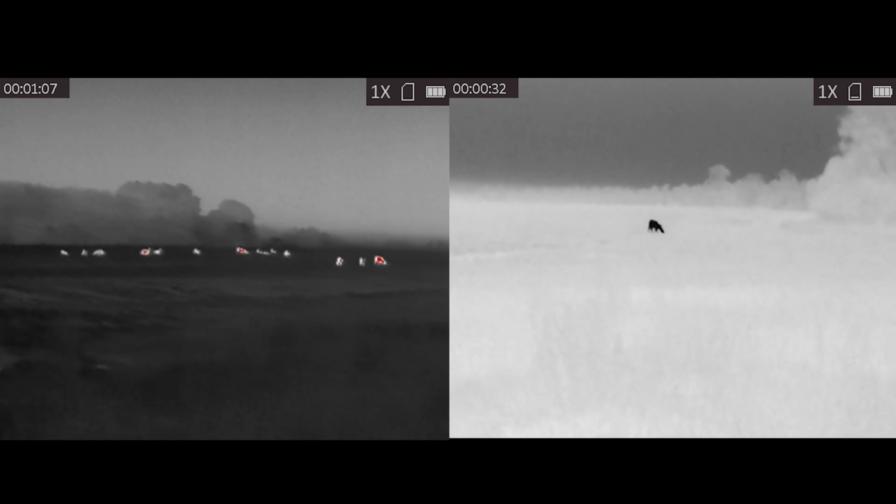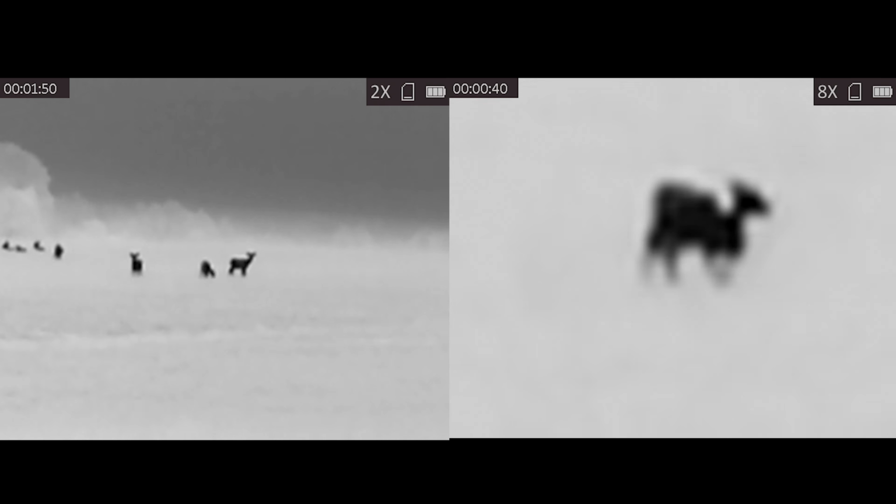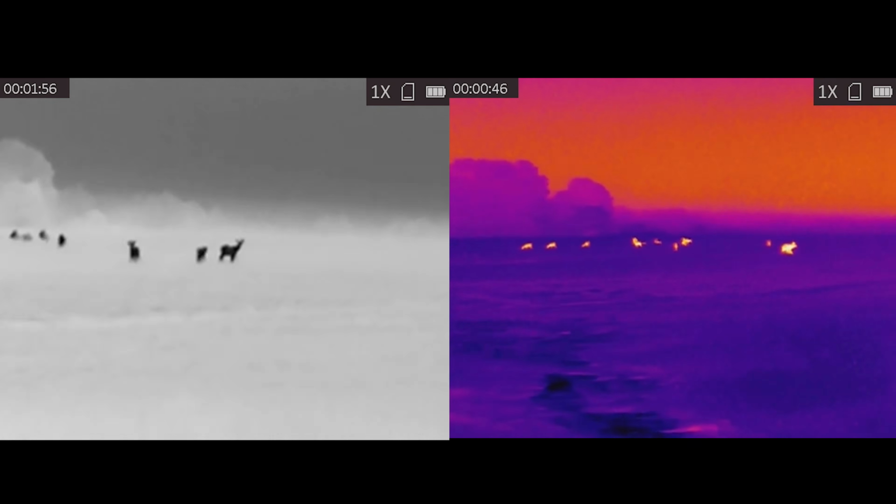Now the up is also your photo button. You press once to take a picture. You press and hold to record video. You got the magnification button. You have to cycle through the magnification, 2, 4, 6, 8, back to no magnification if you want to use that.